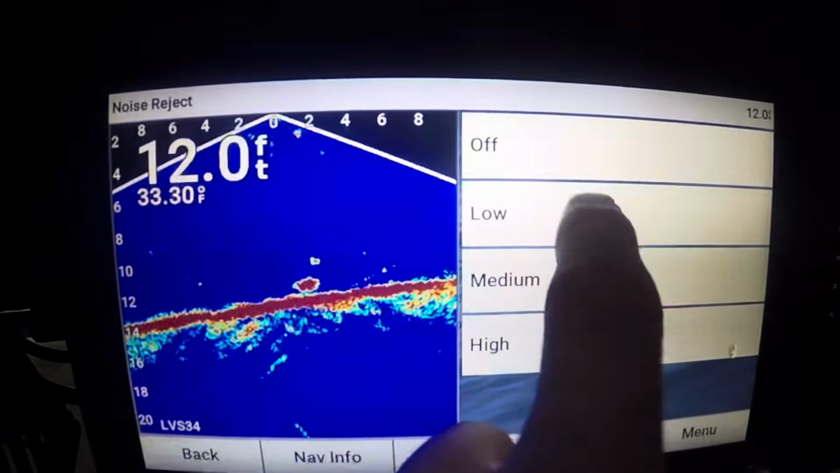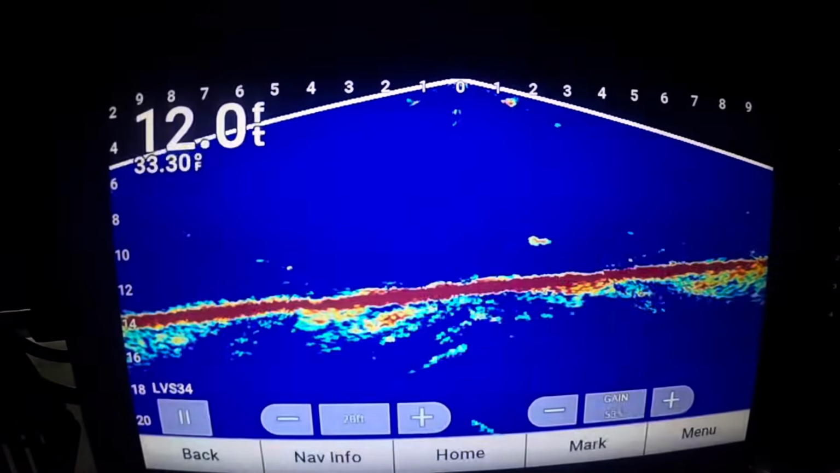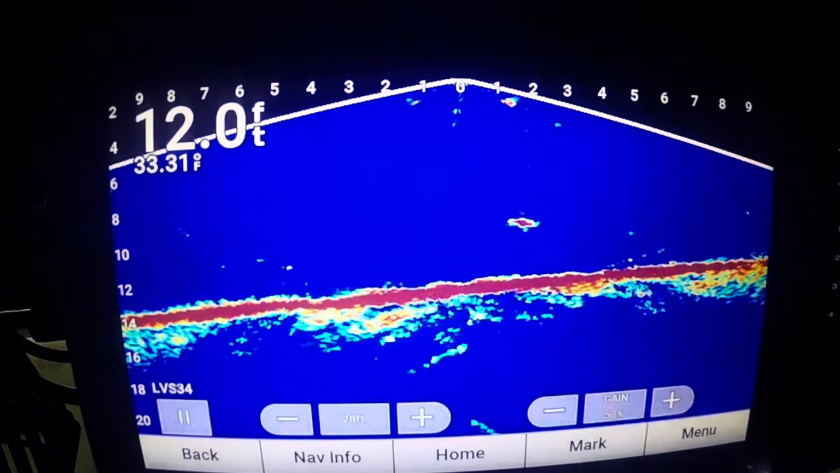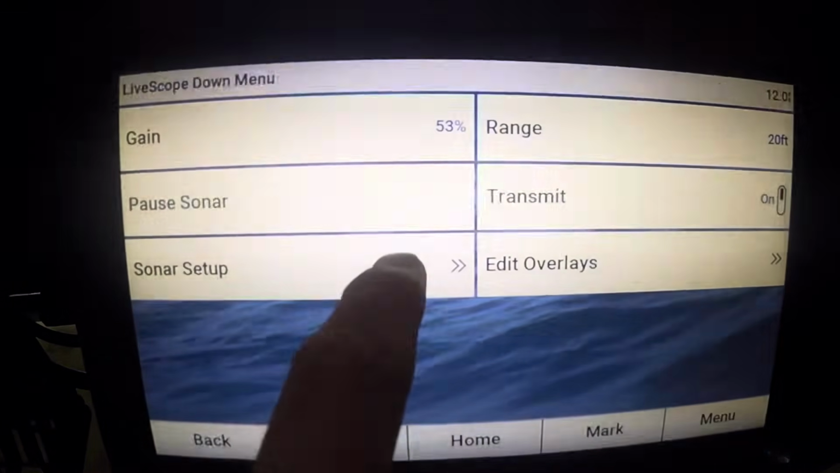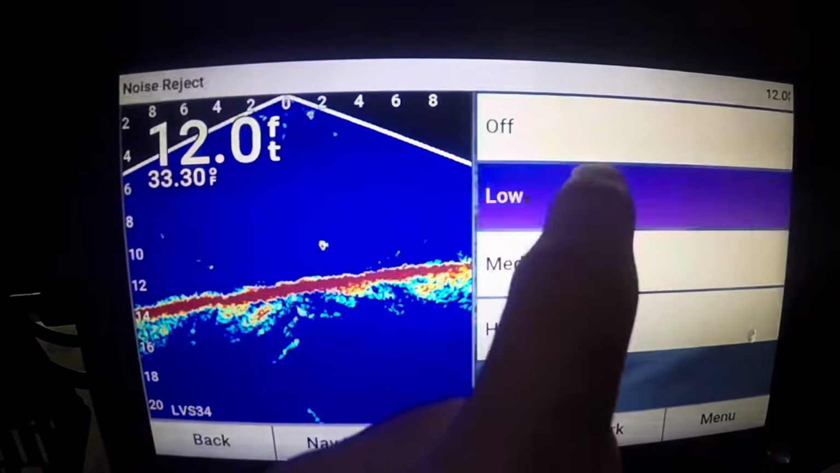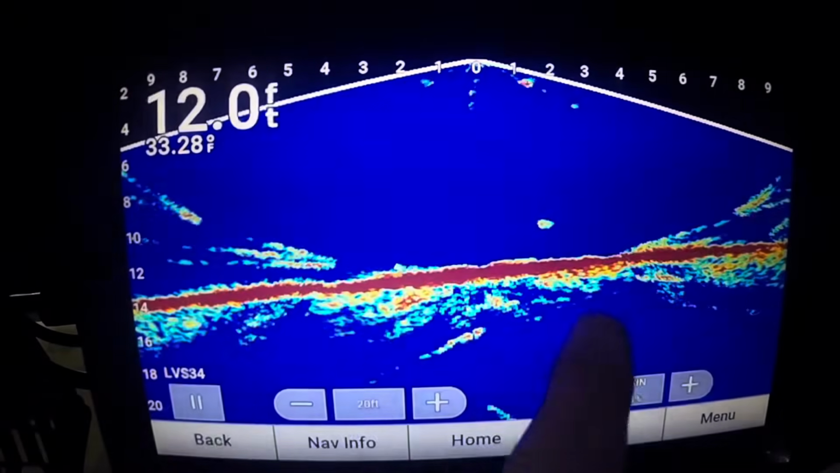So I like to run mine on low or medium, and you just kind of got to deal with a bit of noise always. It's better to have some stuff on there than have it super clear that you're not seeing smaller fish or your smaller hooks. Yeah, it's just one of those things you have to deal with. Today it's a little murky, so I have mine on medium. Low, it's just showing a lot of stuff there that I don't need.